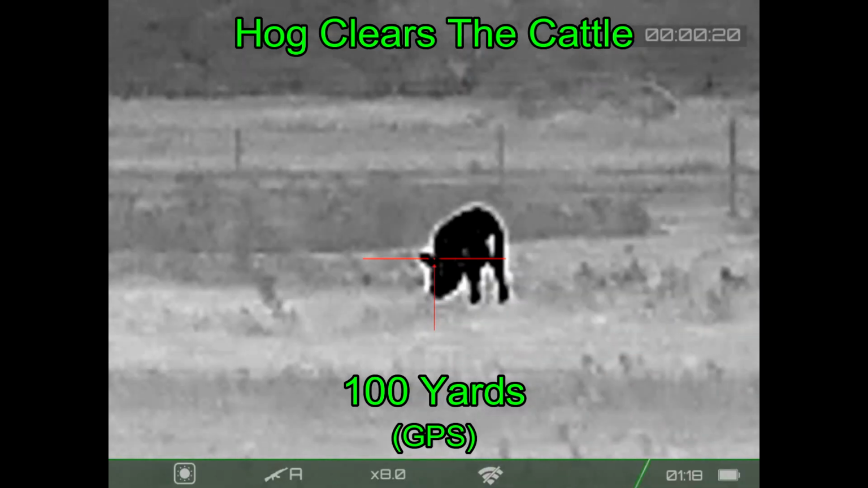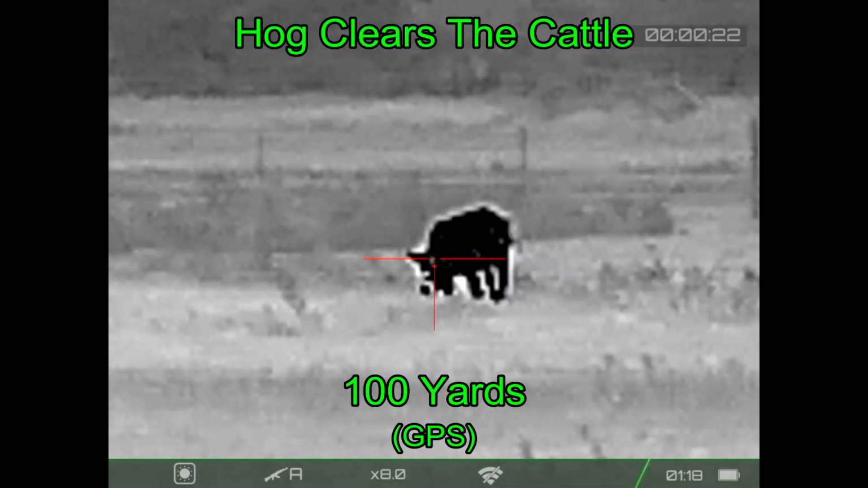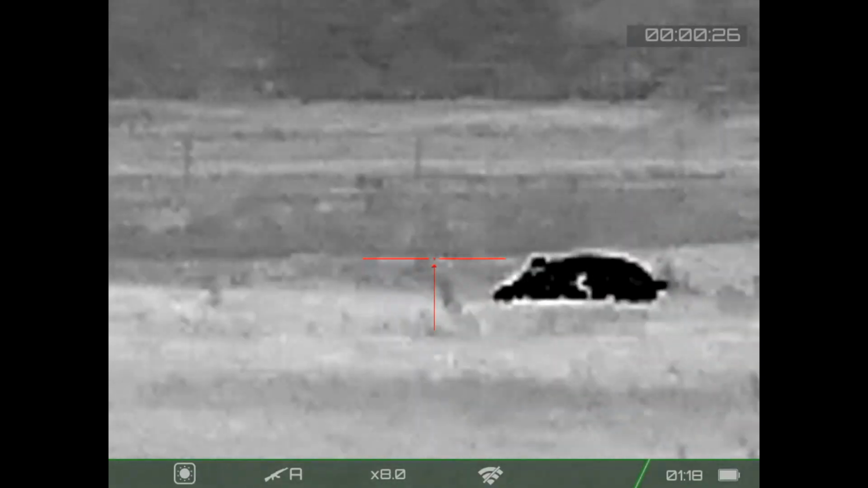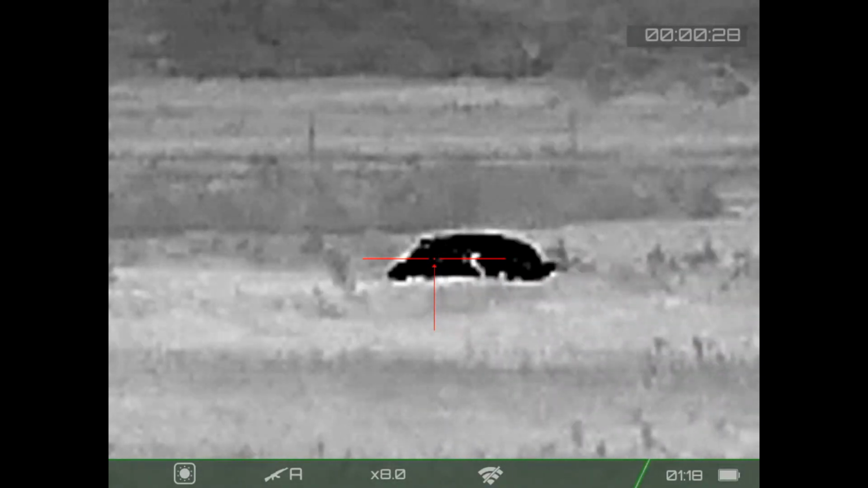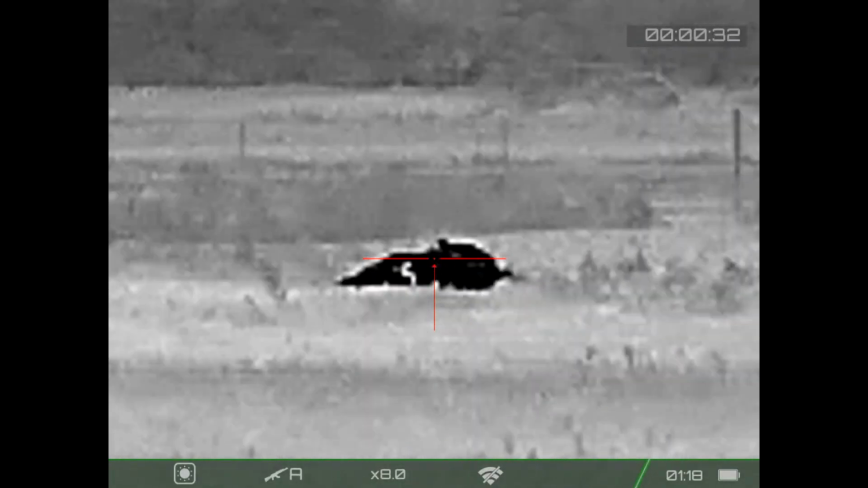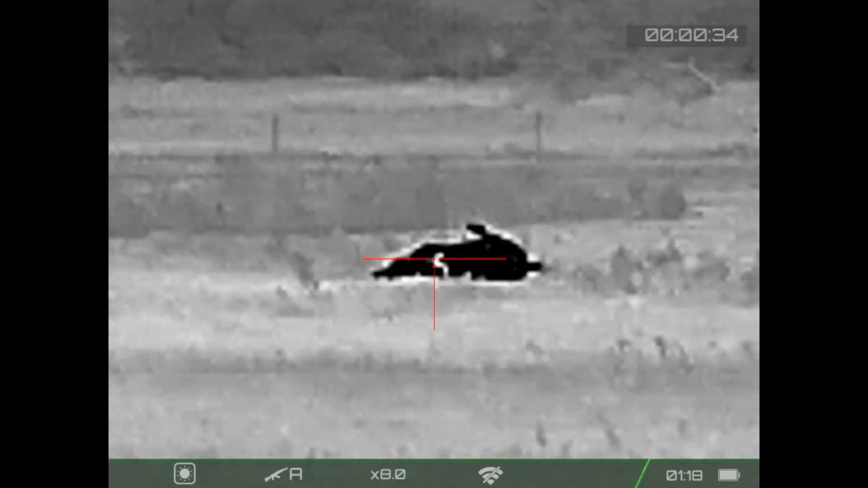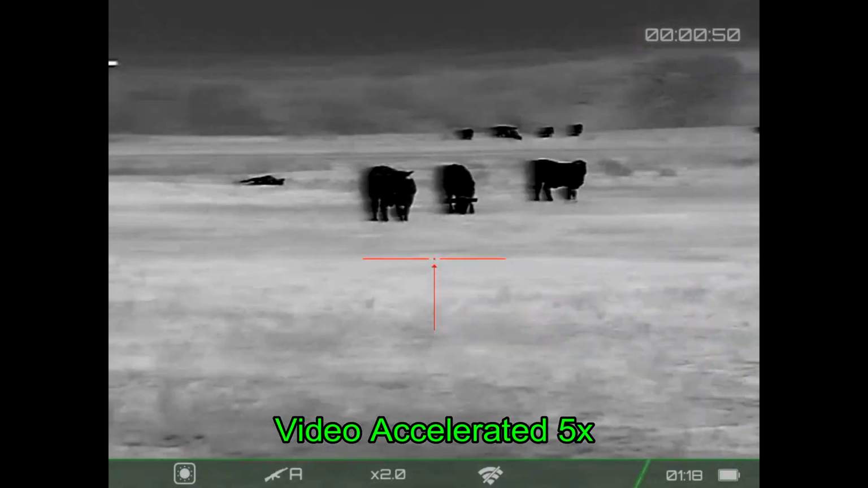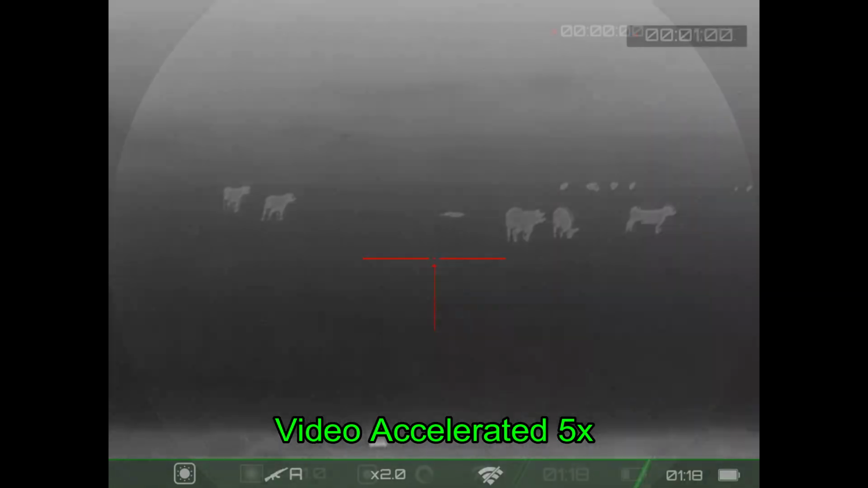And here we are at 100 yards. Just waiting for it to turn a little bit. Still upright. So it gets a quality assurance shot. And it's going to roll over and do its curly shuffle thing. And it is going to be done.